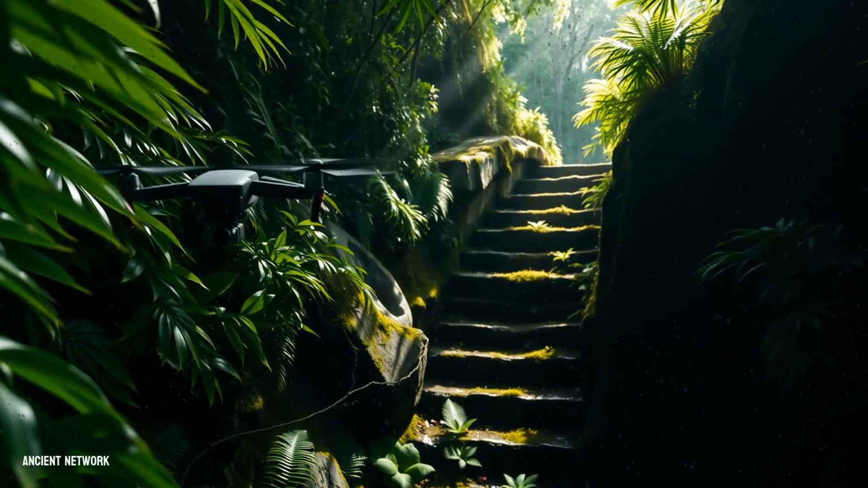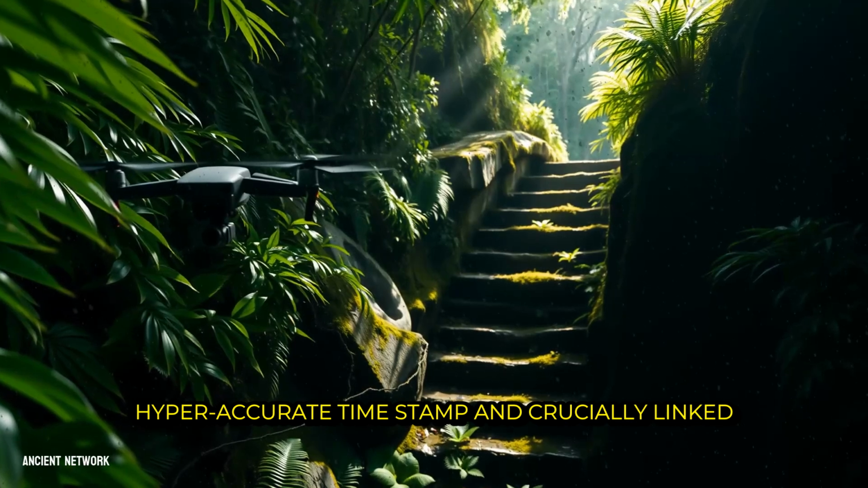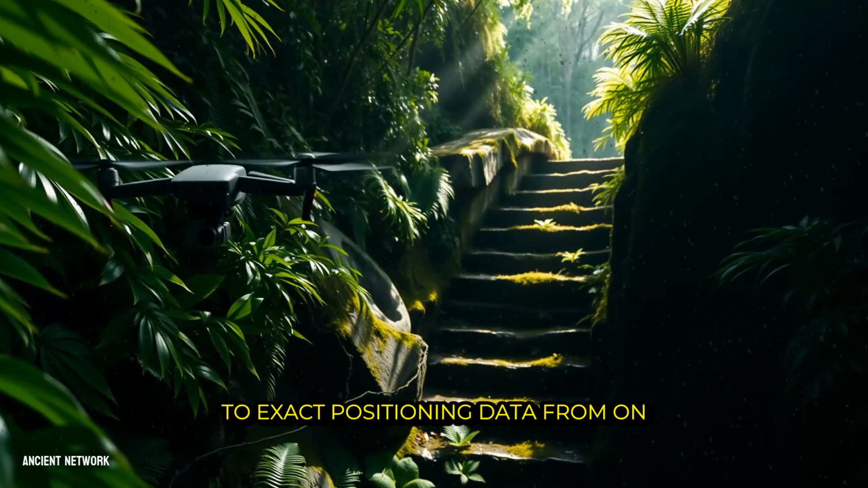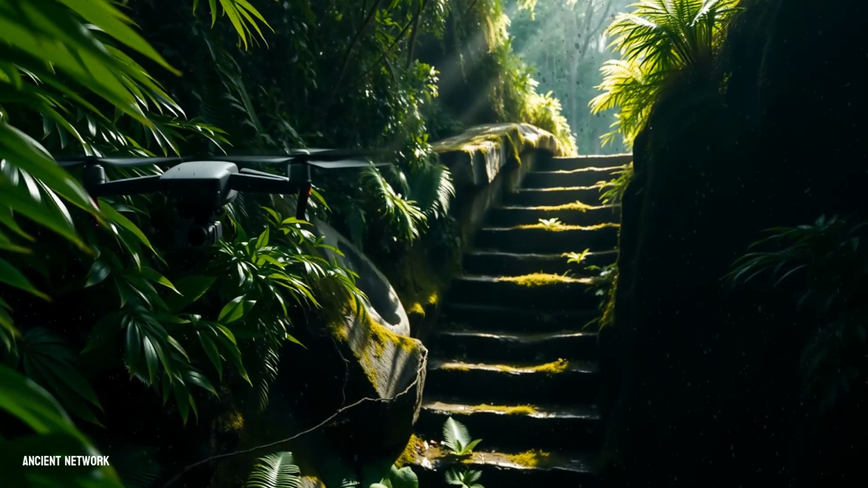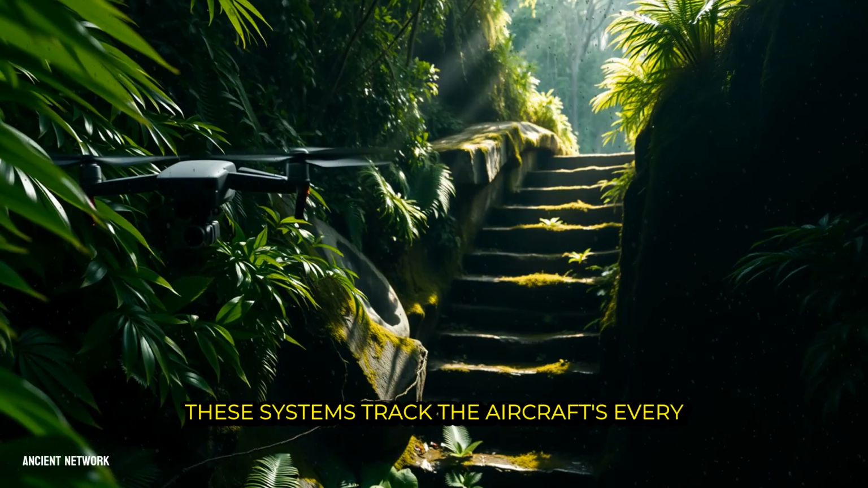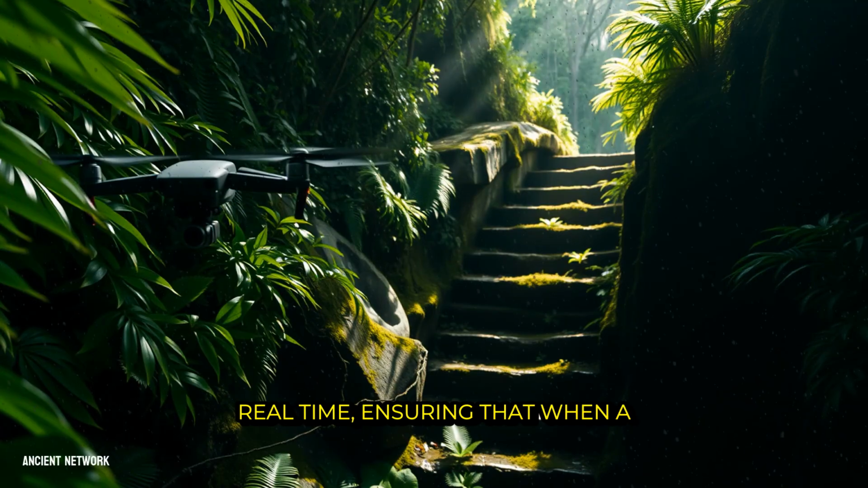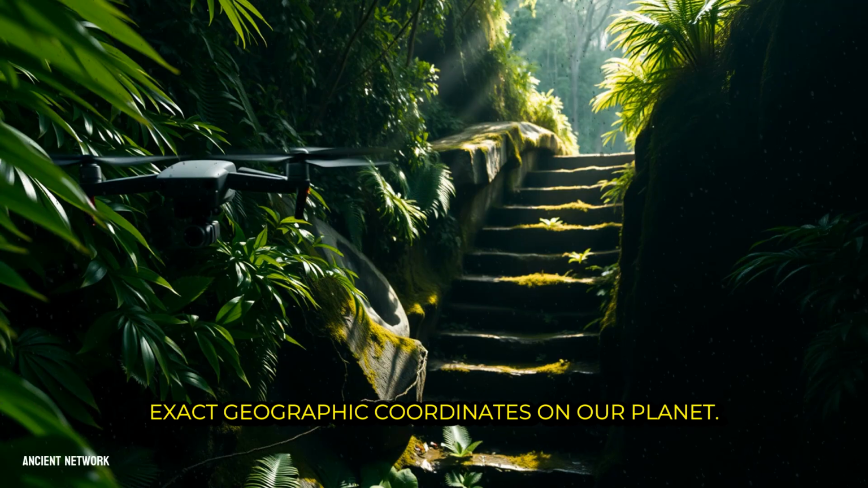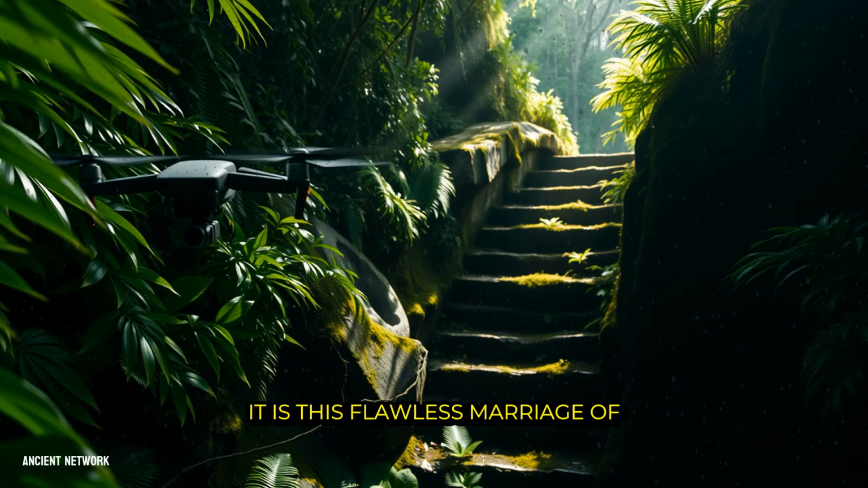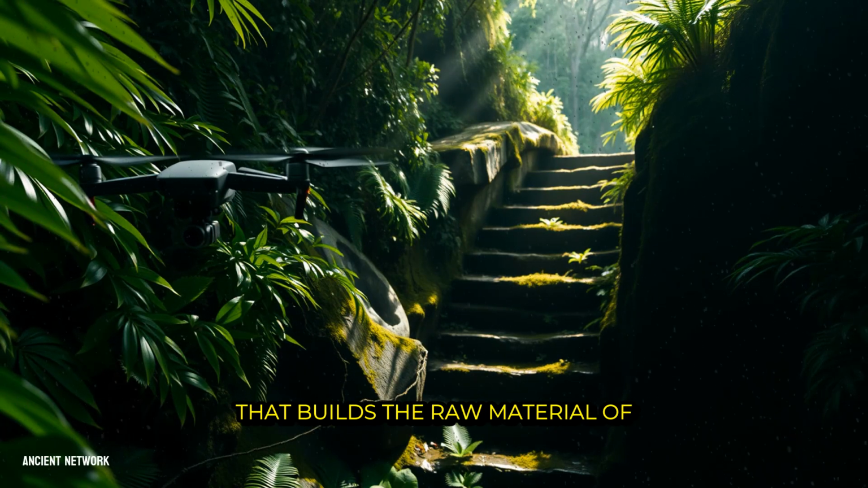sense of place. Each pulse is tagged with a hyper-accurate timestamp and, crucially, linked to exact positioning data from onboard global positioning system receivers and inertial measurement units. These systems track the aircraft's every subtle tilt, roll, and bump in real time, ensuring that when a laser hits a stone wall deep in the jungle, we know its exact geographic coordinates on our planet. It is this flawless marriage of aviation, laser physics, and geospatial engineering that builds the raw material of revelation.